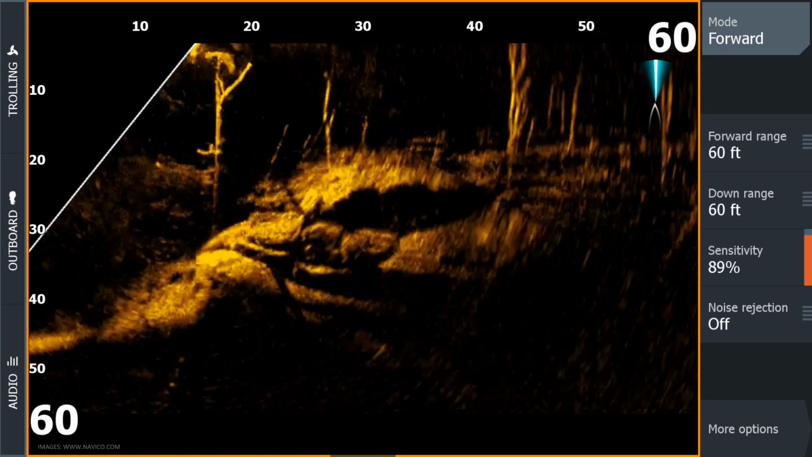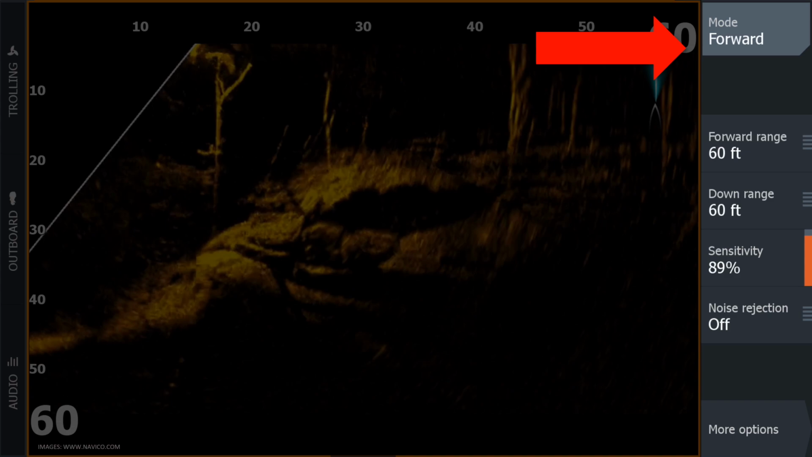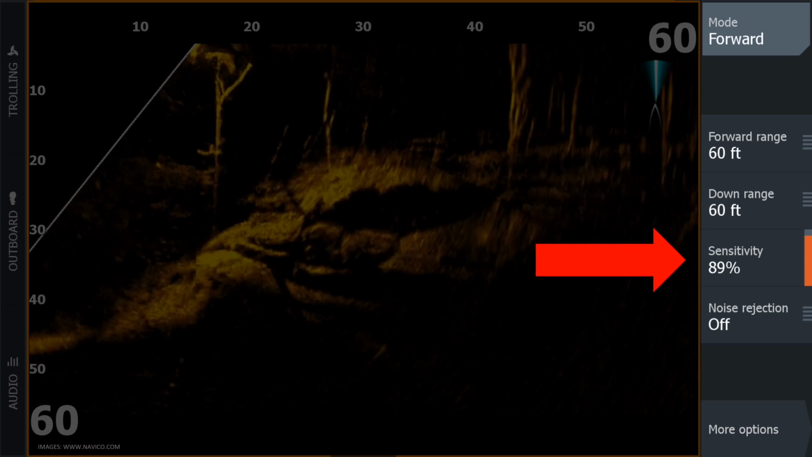Let's take a look now at the menu on the ActiveTarget system to see what different options we have. We have our mode selection at the top where we can choose between forward, down, and scout mode. We then have our forward and down range below that, where we can select how close or how far we want to look. We can also adjust the sensitivity of the image we're seeing. And you'll note too that the orange bar there on the right is telling you not only how far up in the sensitivity scale you are, but if that bar was green, that would indicate you're in an automatic mode. Orange is manual, green is automatic.